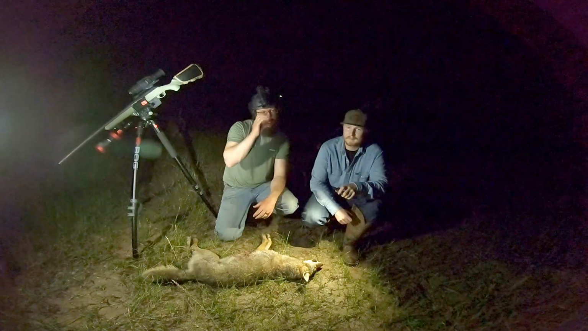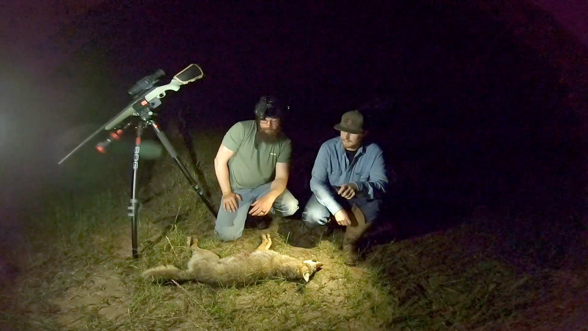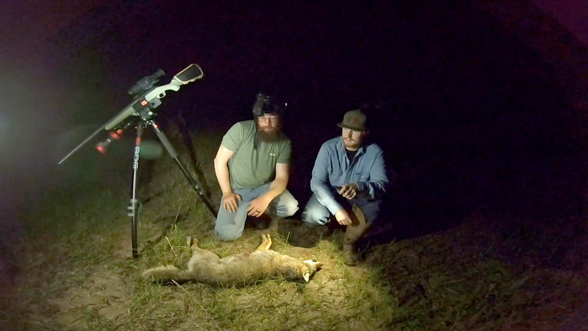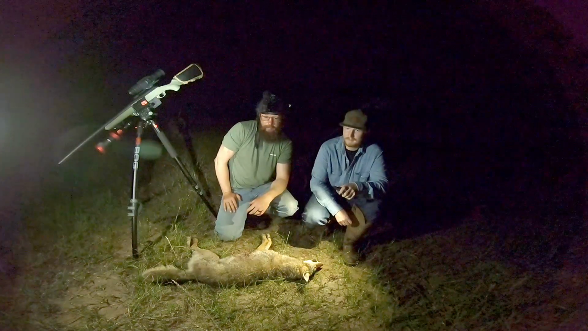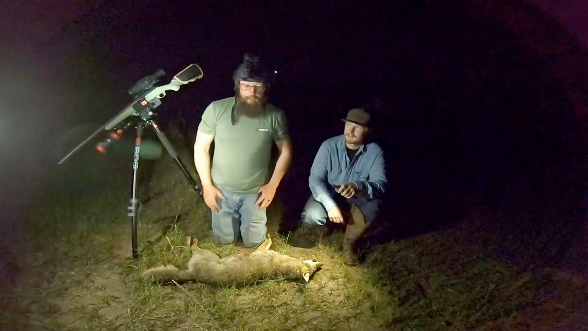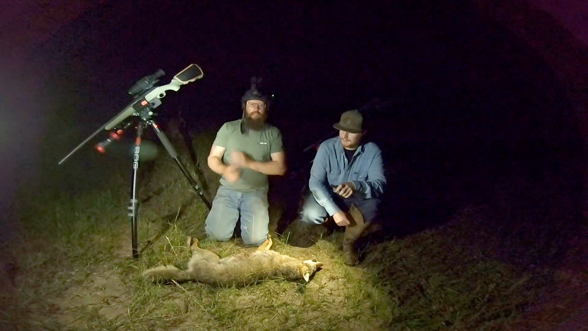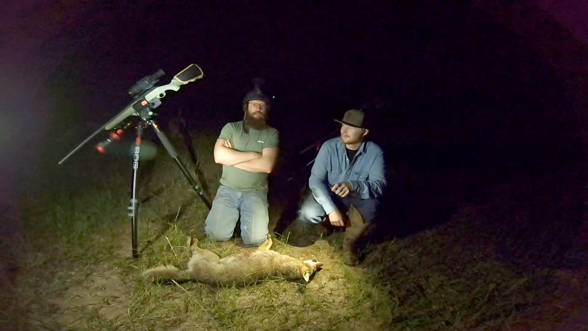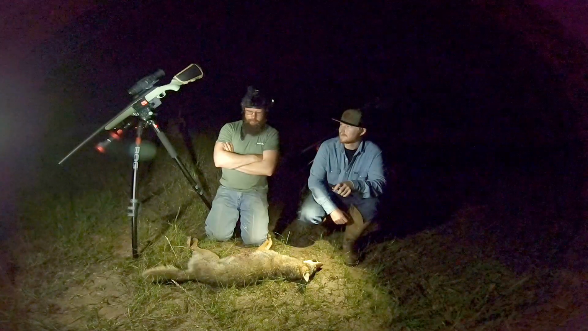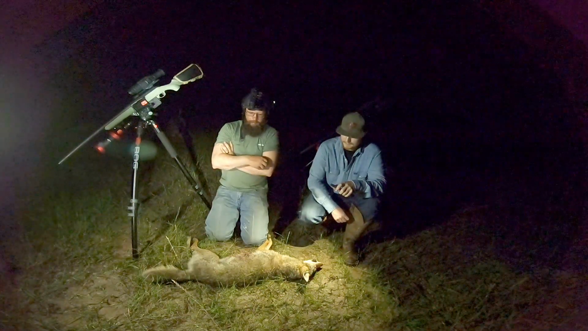And I used my thermal, and I shined in there, and I could see him laying there in the woods. So that's another reason why you've got to have the thermal scanner. You can ask Cole, your neck and your back and everything else will hurt because you're constantly looking through the scope scanning. When me and Justin are just standing there with our arms crossed, just looking around, comfortable and everything else. So I'm very, very happy with the thermal scanner.